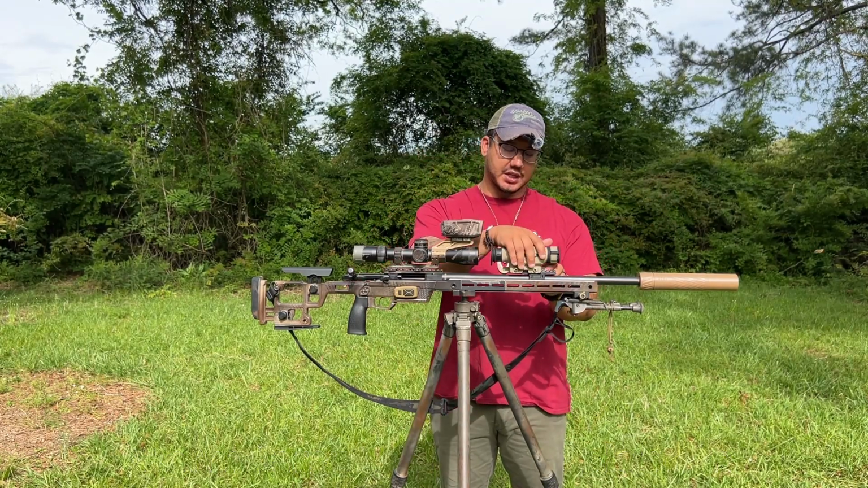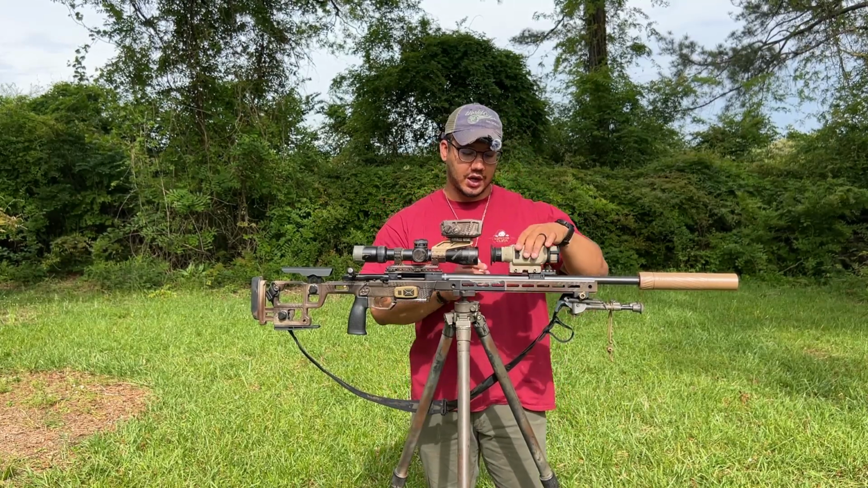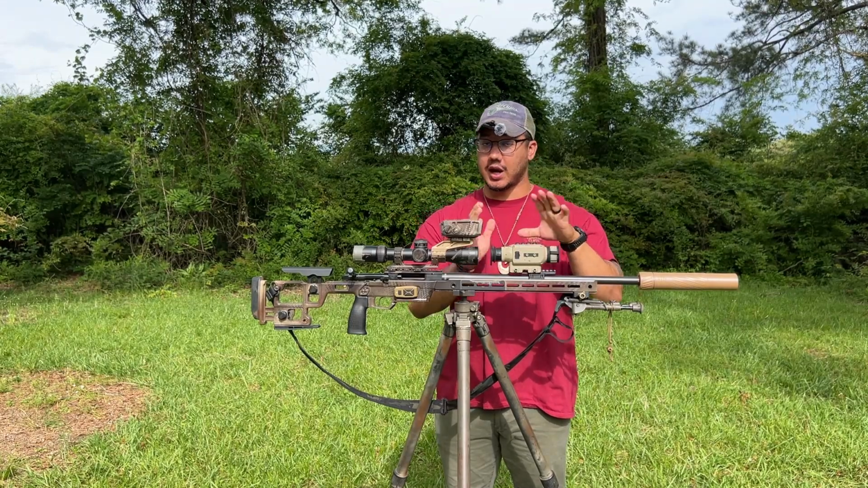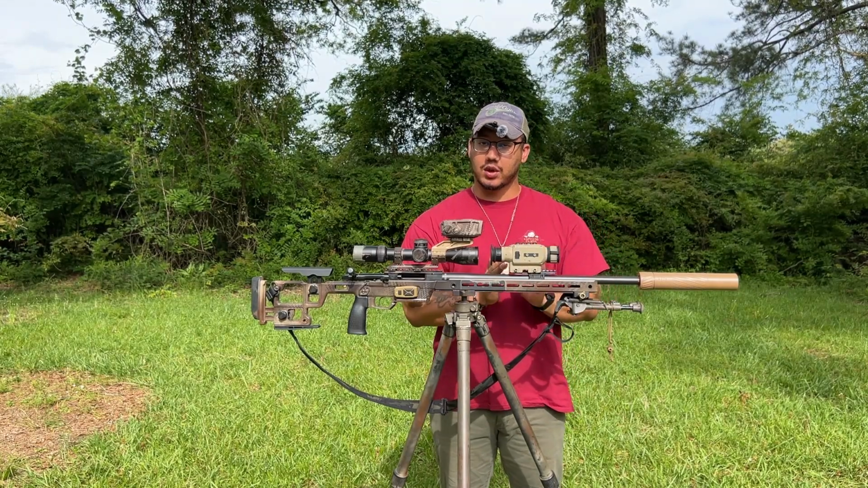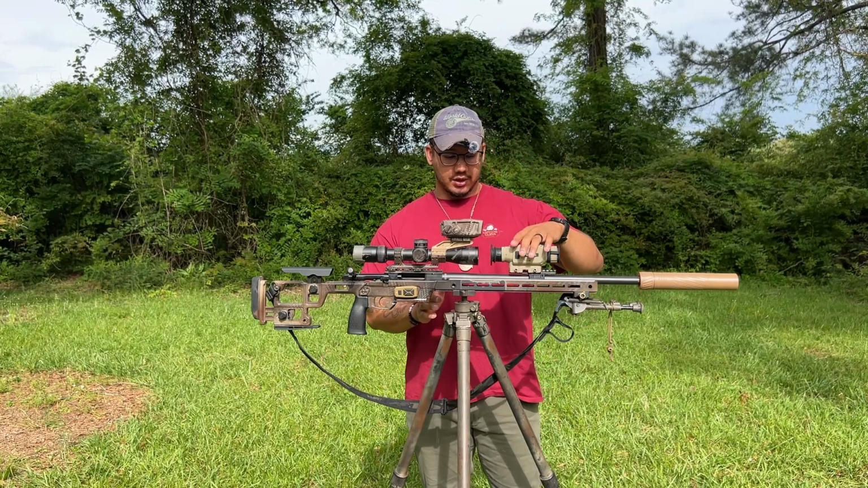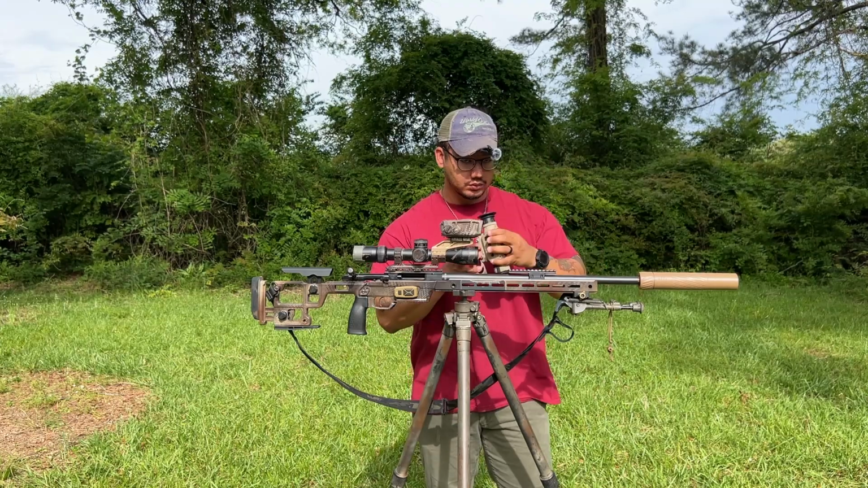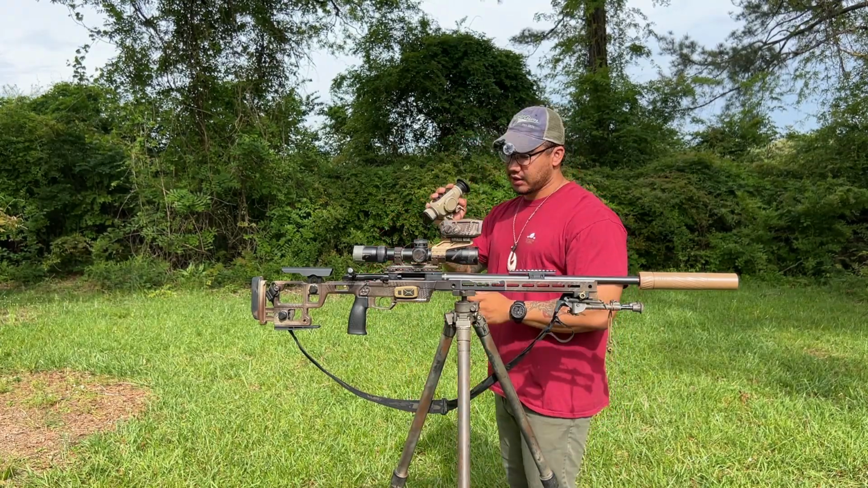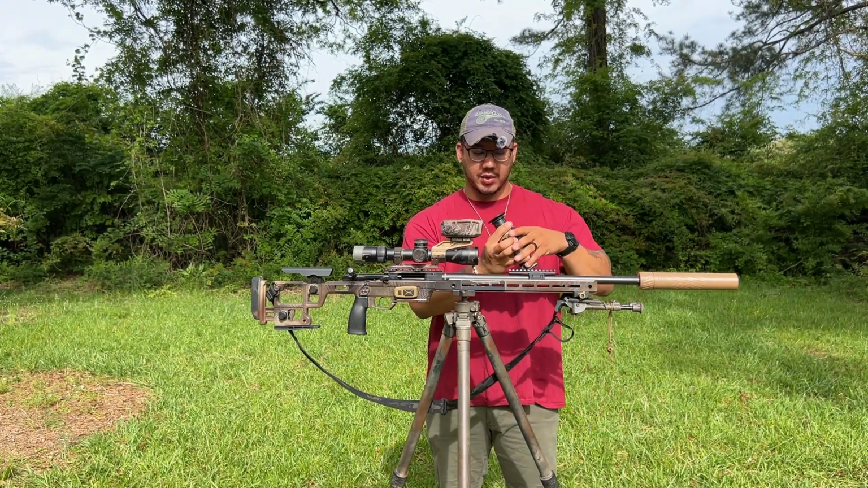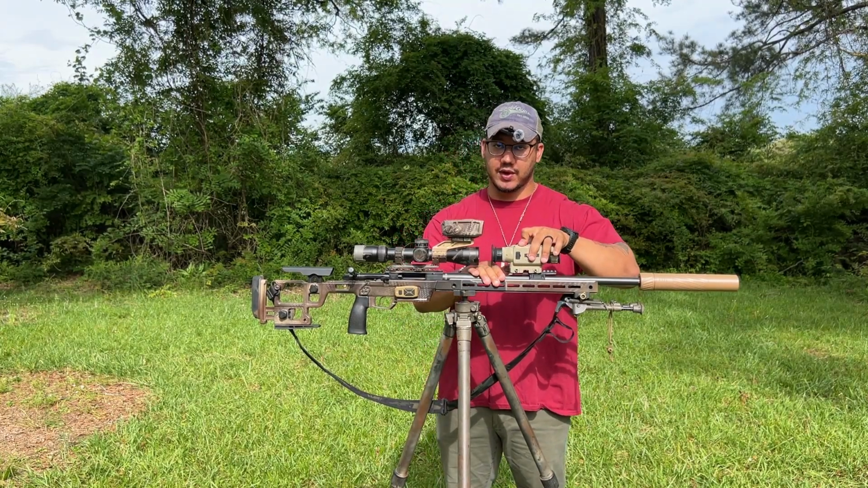The next thing is a reliable QD. This is something that we're going to actually be testing in this video. So I have no idea how reliable this QD system is. I'm not sure if I can take this off, use this as a monocular, like for scanning, and then if I spot something, put it on my rig, and then go to work. So that's going to be something that we're going to find out together.